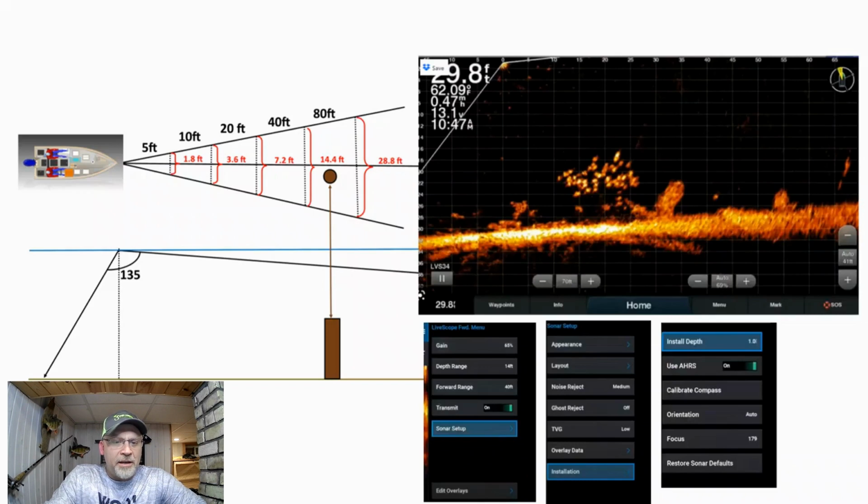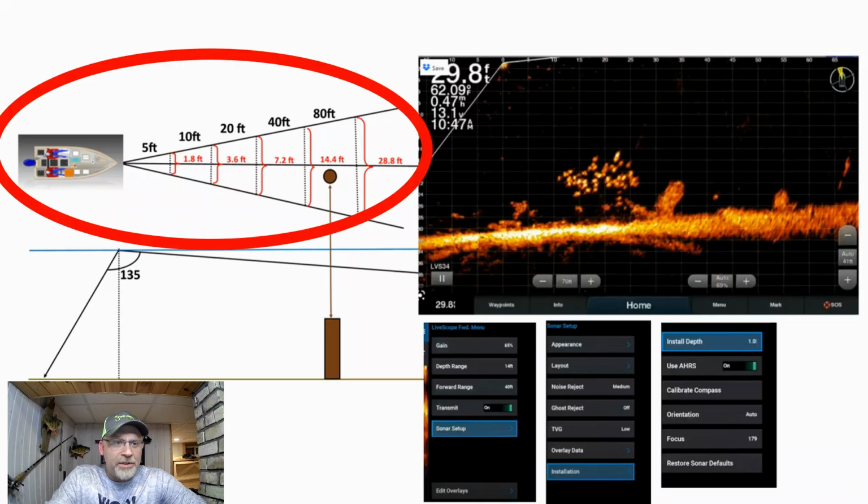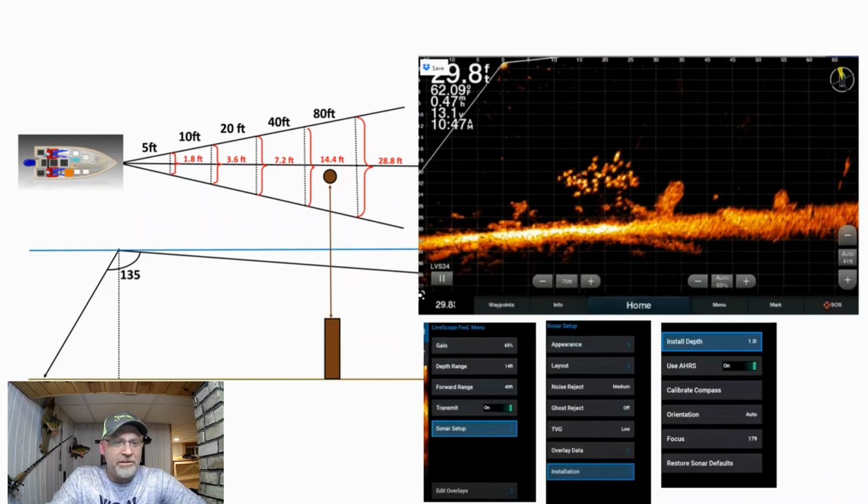You'll see up on the top here the boat and the angle of it. And basically what I've got in those distances, 5 feet, 10 feet, 20 feet, 40 feet, 80 feet, is I just doubled it each time. I'm showing you the width of the actual beam that you see information in, right? So your return is made up of things in that beam at those distances. And so that's what this top representation is.